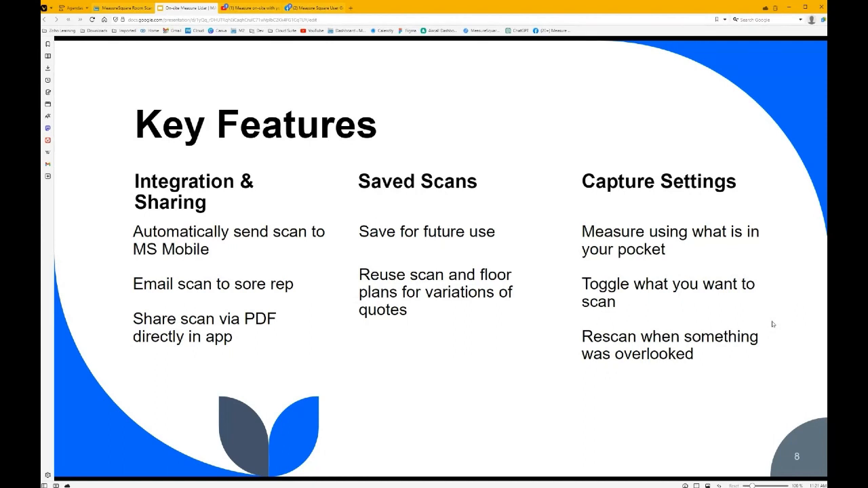There's also some very convenient capture settings. One of the main advantages is that if you have this phone, it's already in your pocket, and you can utilize what's in your pocket to measure a space. I do see someone mentioned Polycam in here. Correct. Polycam uses the same RoomKit. Our advantage is that it connects into MeasureSquare Mobile, because capturing on site is one thing, estimating is where the real power comes from, and one of our focuses of this application.